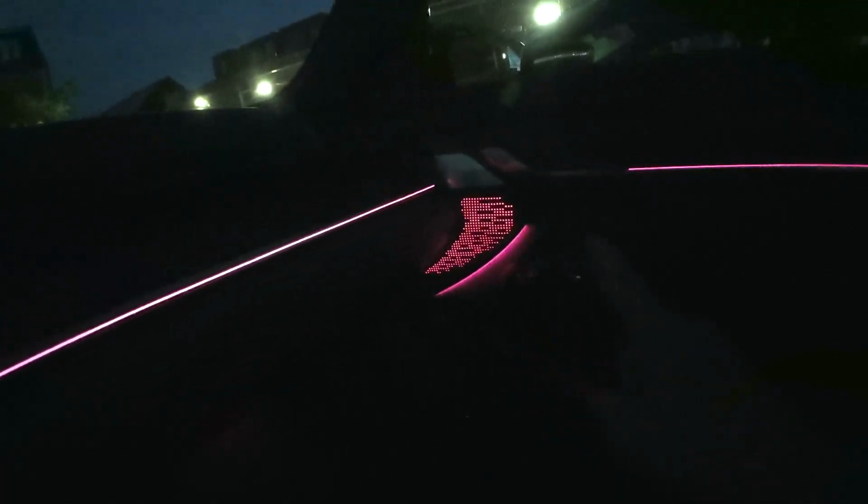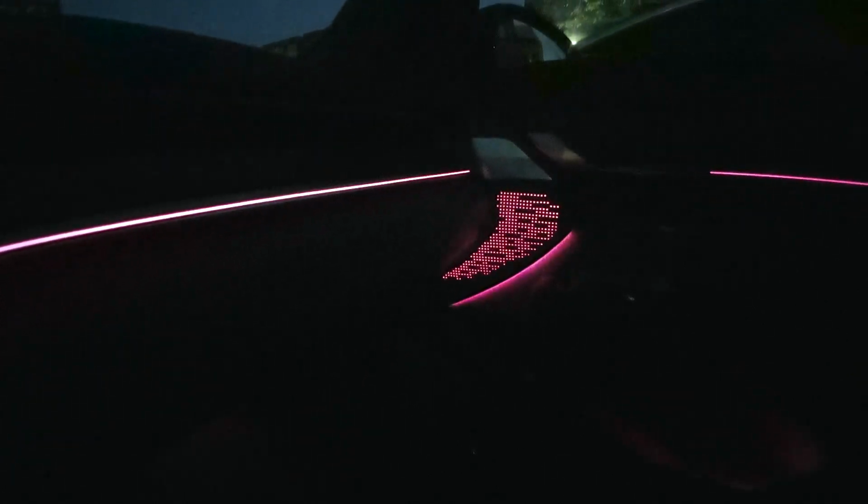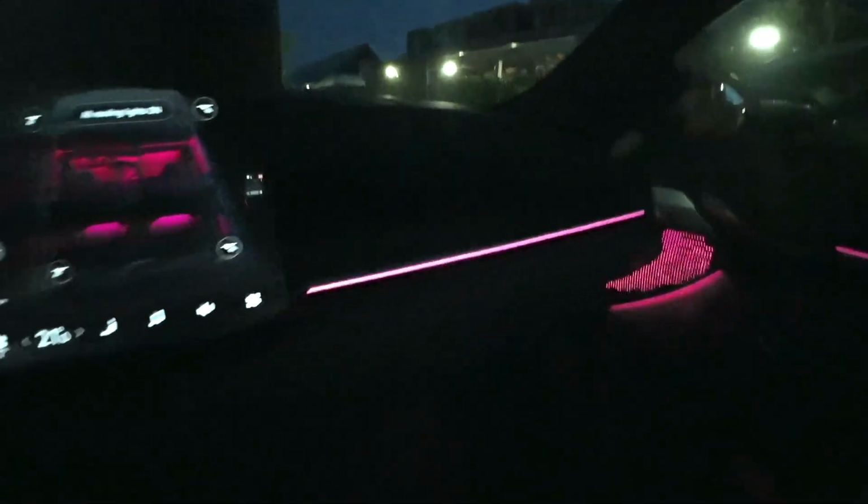As you can see, there are LED stripes over there, like the sort of V-shaped kind of ambience lighting over there, and there's a strip on the passenger seat as well.